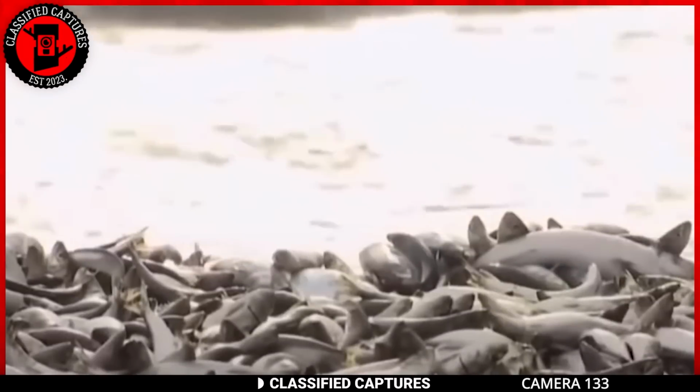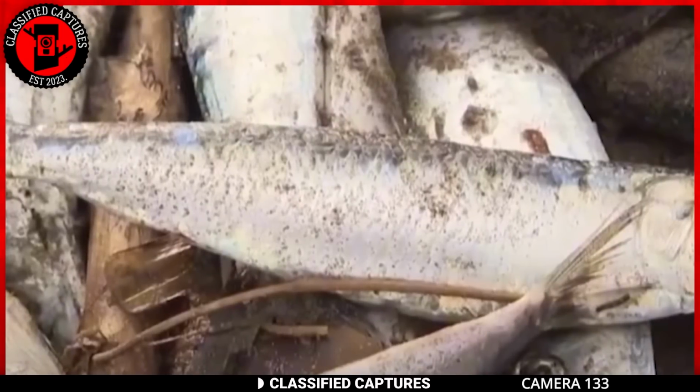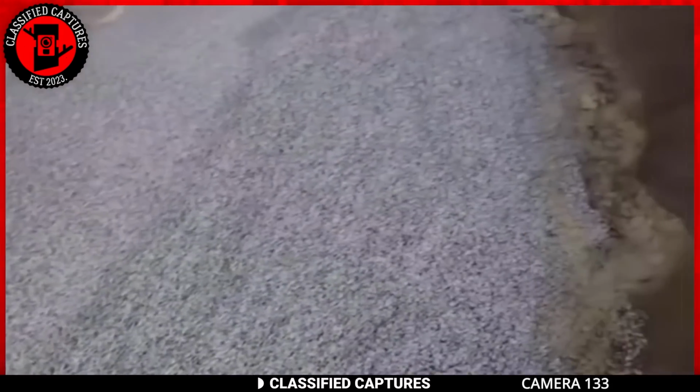So is it something environmental, like changes in water conditions or pollution, or could we be dealing with some underwater cosmic event that's got fish feeling breathless? Whatever it is, it's making waves, not the good kind.